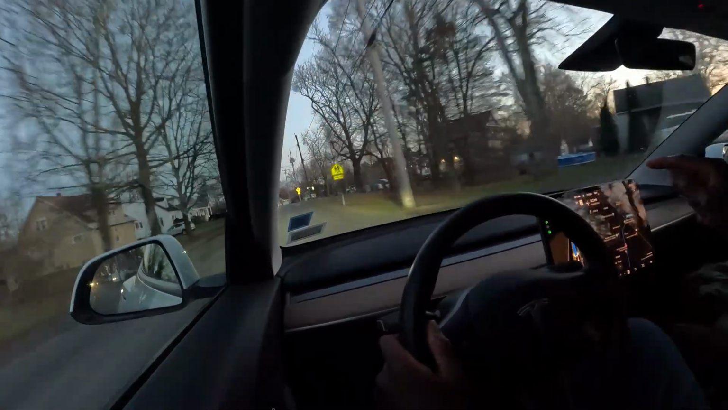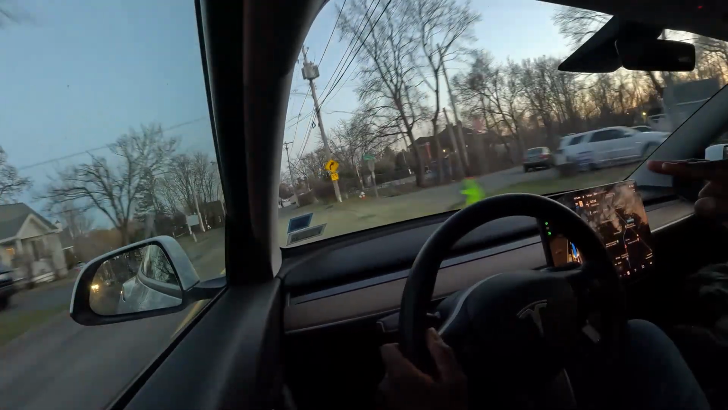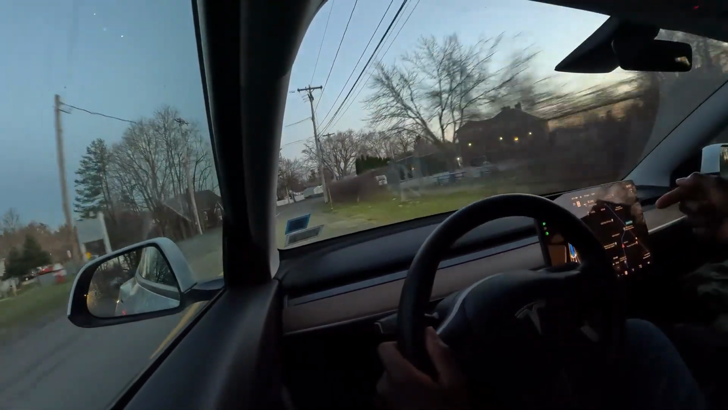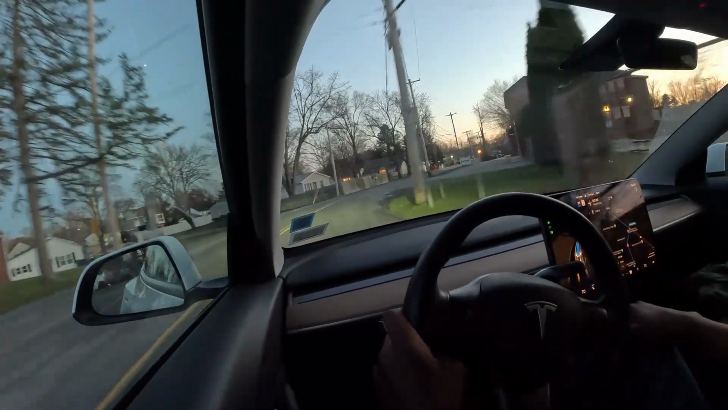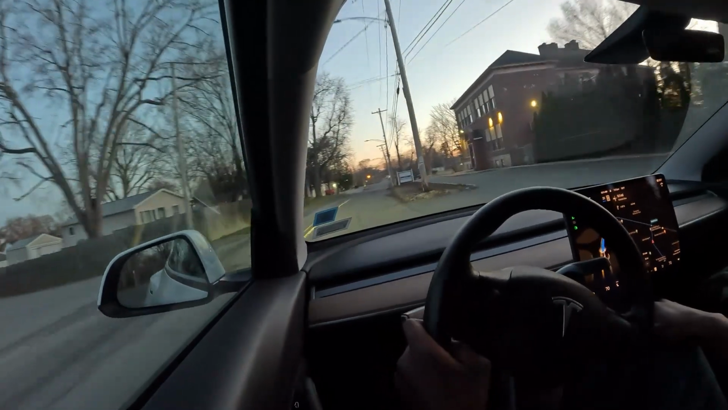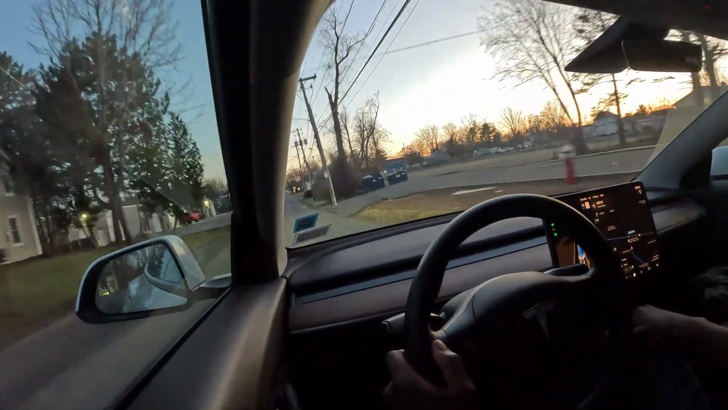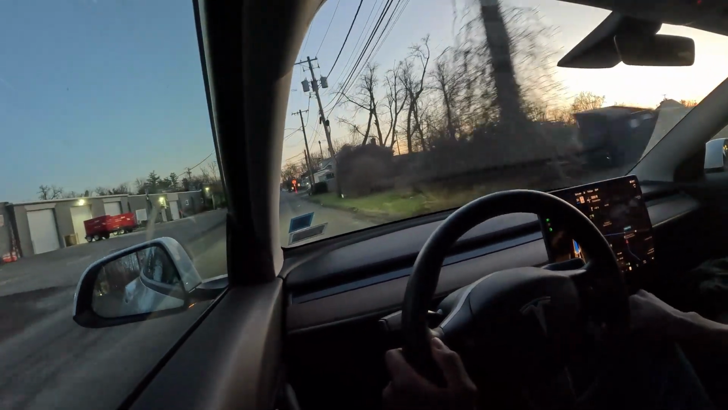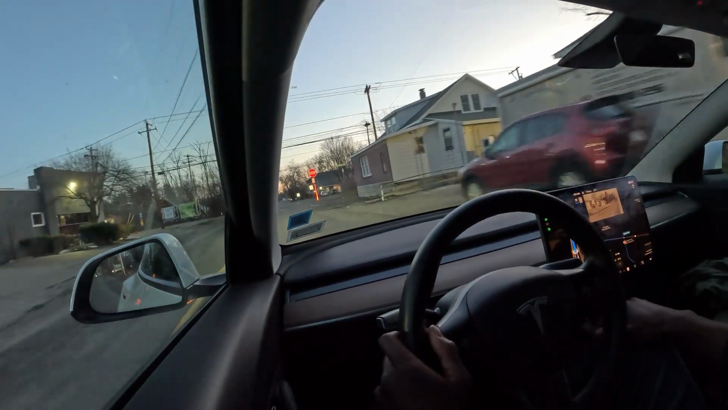When we get to the stop sign, it's a 4-lane road, so we have to cross at least 2 lanes of traffic, get into the suicide lane, and then get over to our lane. So that should be an interesting turn. I would think left turns are probably one of the more challenging turns.